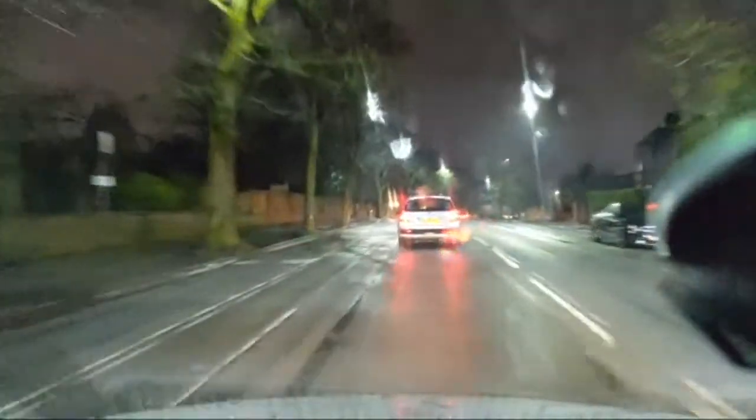Wibbledy wobbledy, done very slowly, coming up to the roundabout and then dangerous traffic lights, part 1 at the top of Skulls, and then dangerous traffic lights, part 2 at the bottom of Skulls.